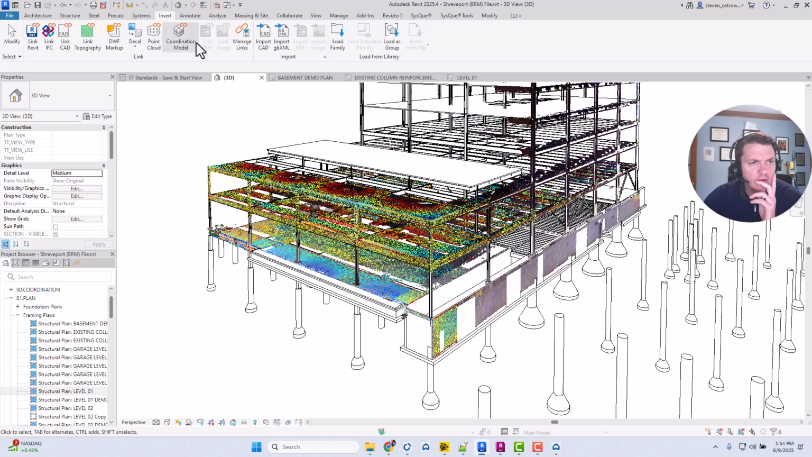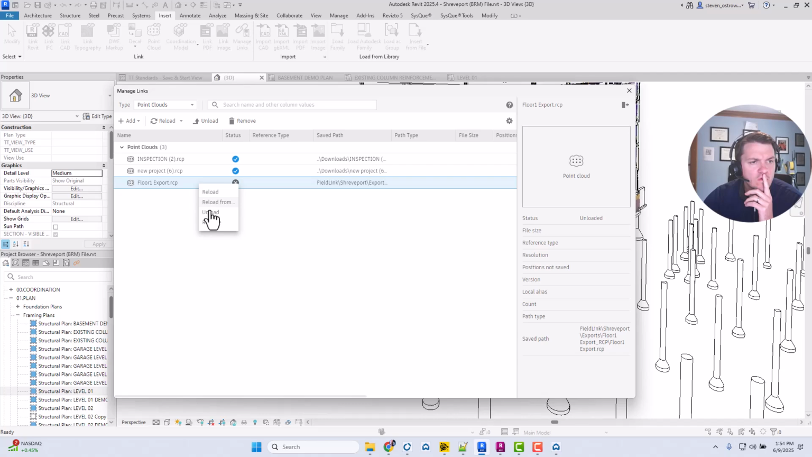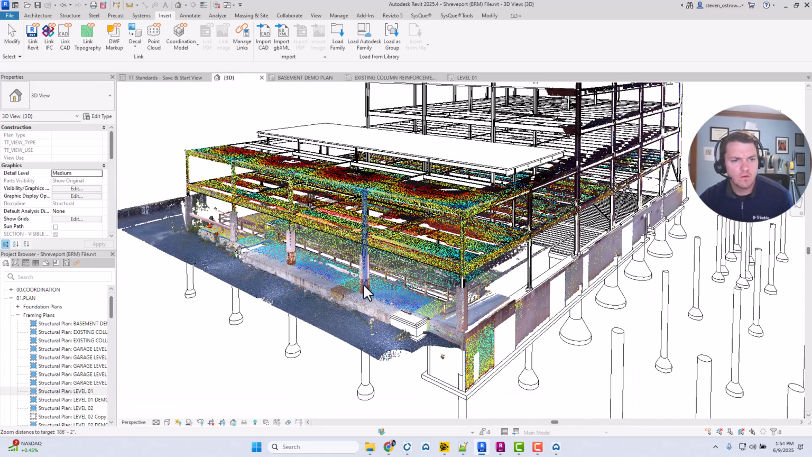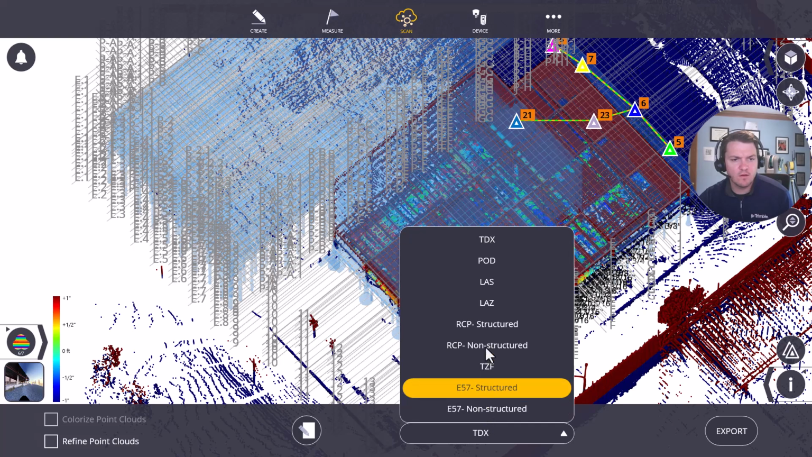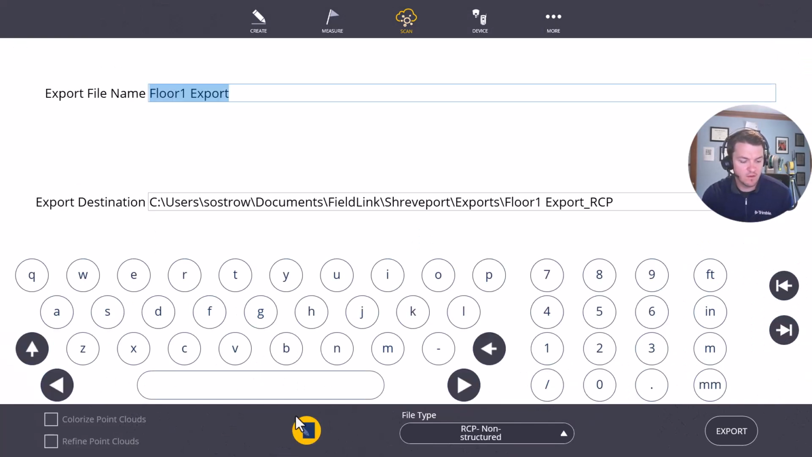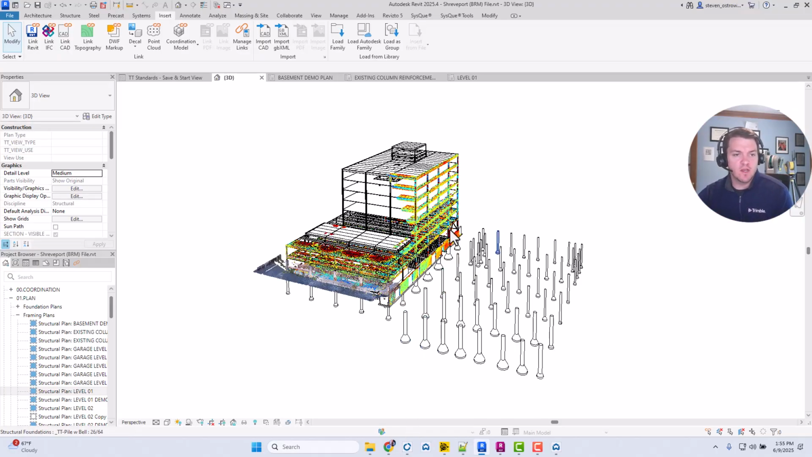Oh, maybe that was it. We'll come back here, reload. I need to re-export this one out. Let's see what we named it. We'll call this riser, and then reattach that one. So I can bring that point cloud in.